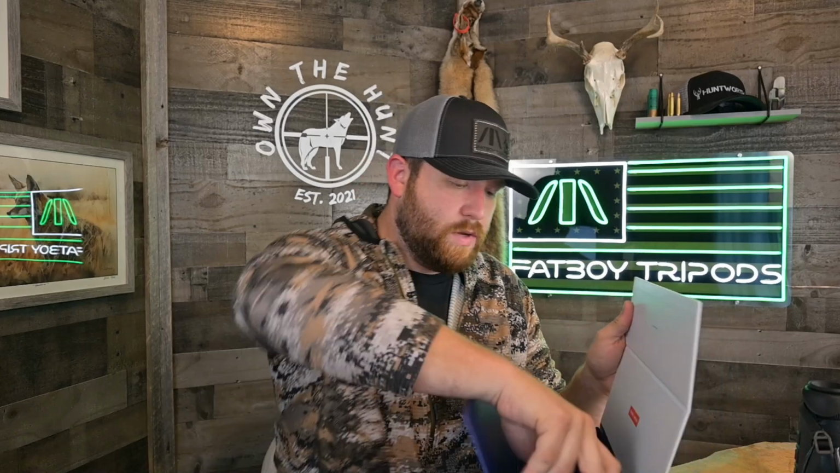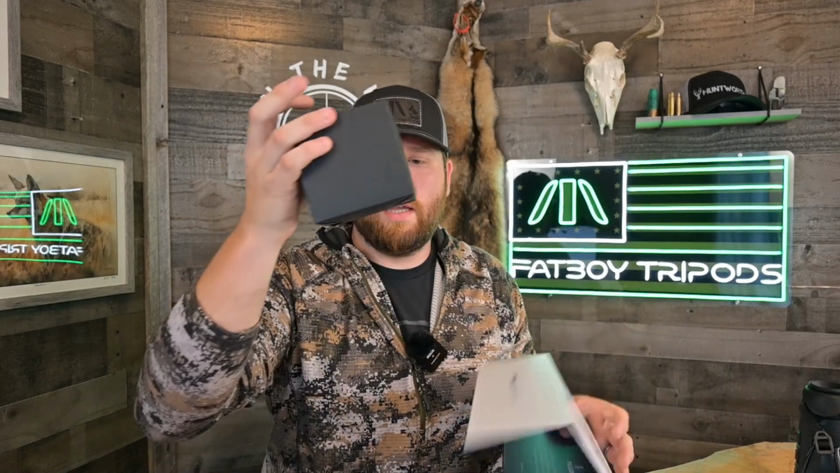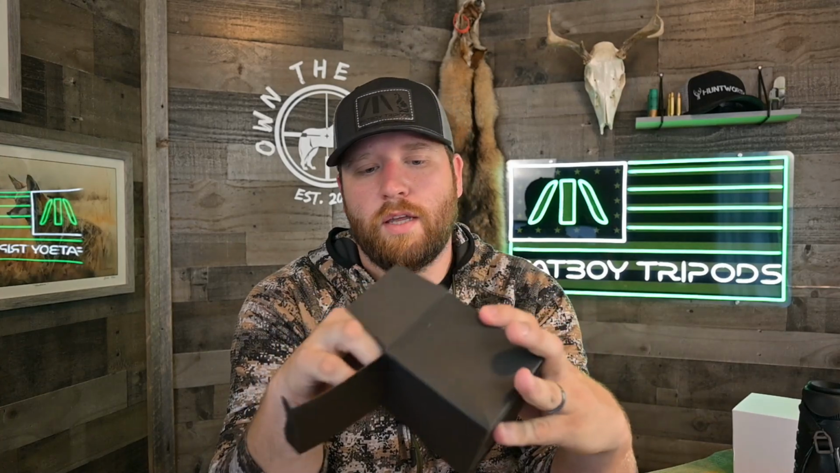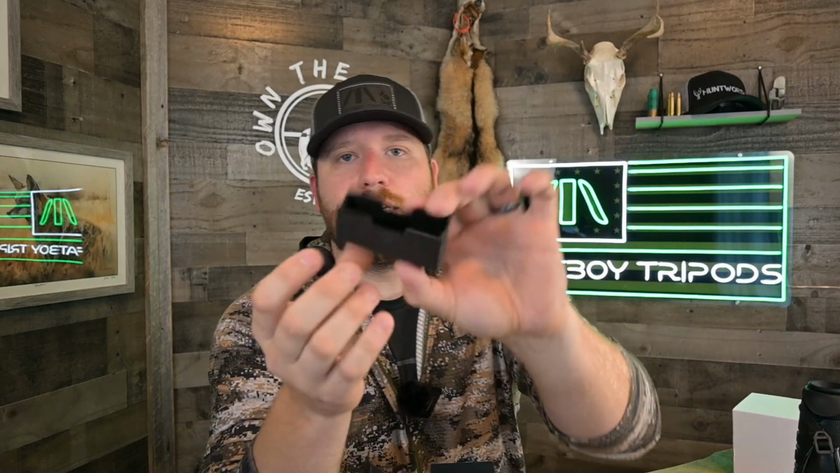Whoops, throwing stuff. But also in this package, you get a box. And in this box are some of your essentials, things you're gonna need. This right here is a battery protector. So this slides on over your battery. If you're storing your battery or traveling with it, it'll keep the contacts on the battery protected so they don't get damaged, or water or anything like that.